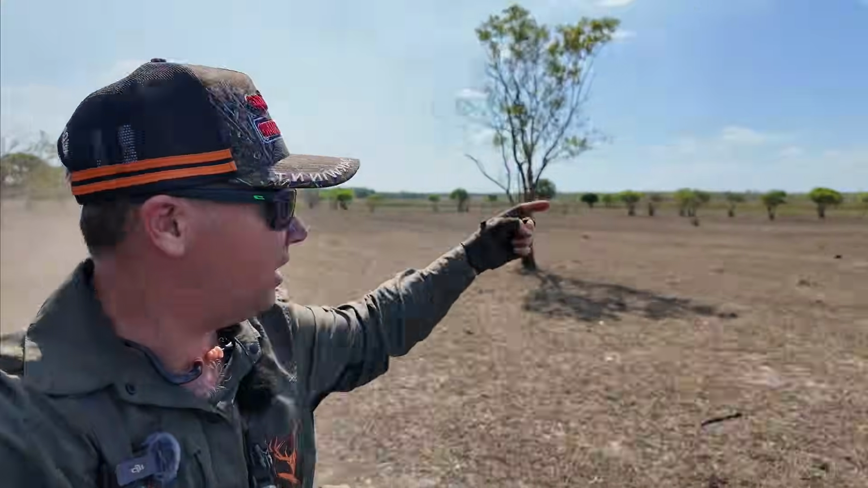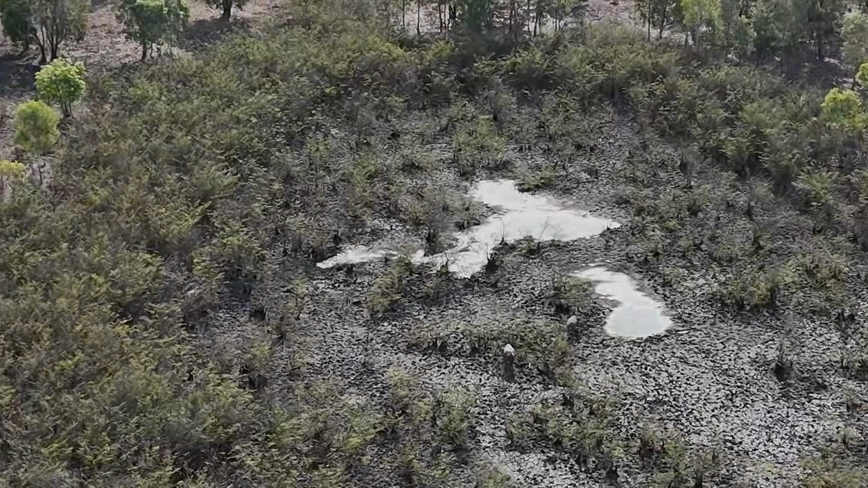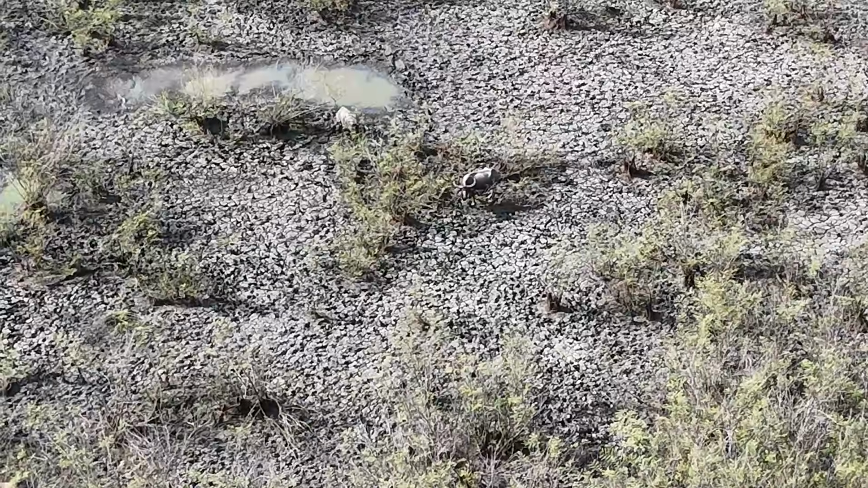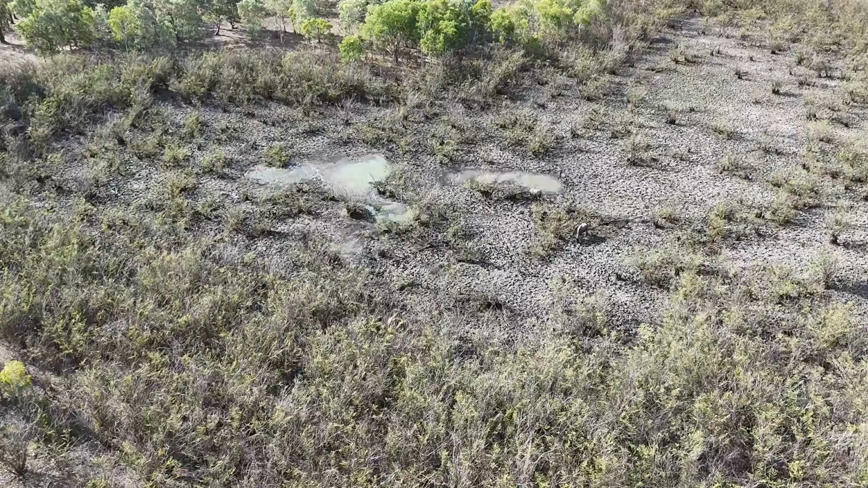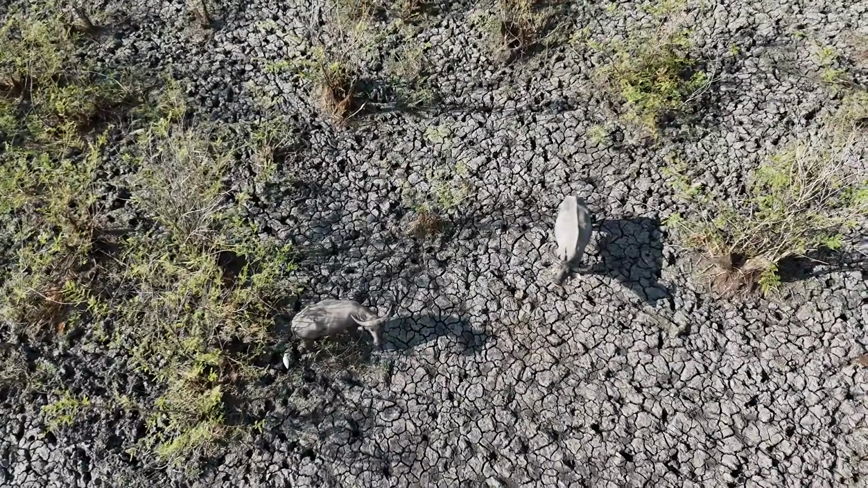Those scrubbers are back in the park now. They've crossed back into there. As you can see here, these buffaloes stand out really well on these small water holes. If you're down on ground level with those animals, looking in from that side plane, it is very difficult to see through this short mimosa brush onto those water holes. But from above like this, the animals really stand out.